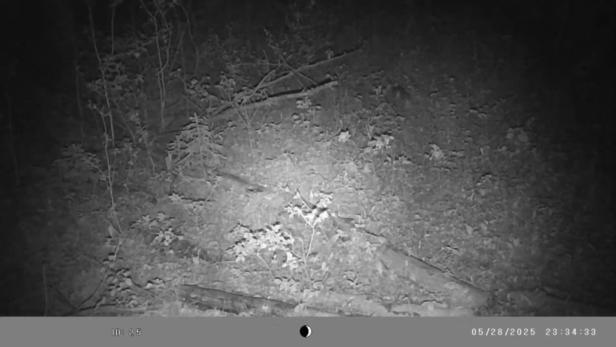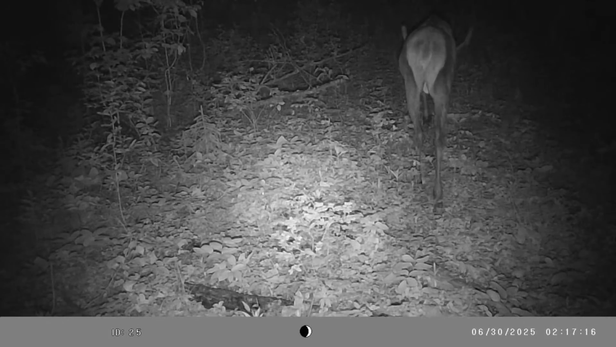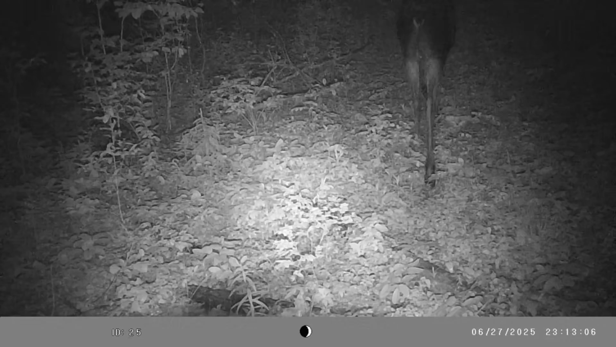Now here you go, here's a stupid owl. He perched on the branch directly in front of this camera. Here he turns briefly and looks right at the camera. Fox trotting through. Nice bull elk coming up here. June 30. That's a legal bull right there, mister. Followed up by bull moose. Nice looking bull moose.